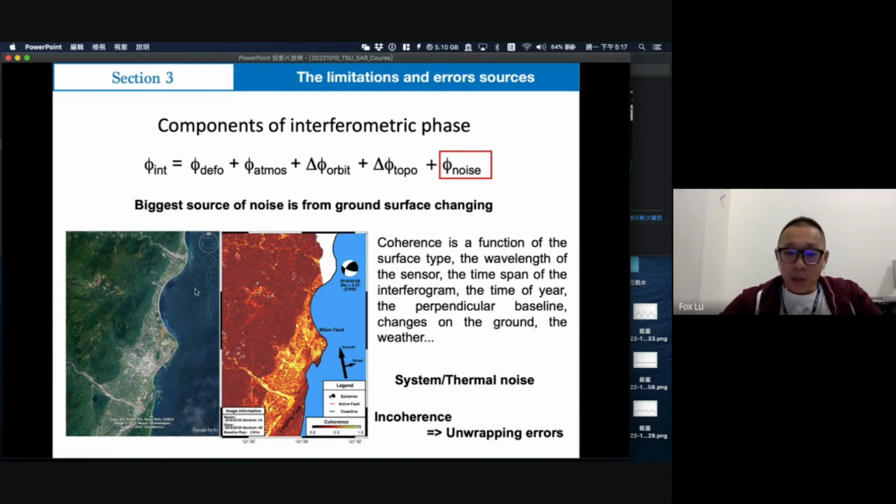And for coherence, we can use the optical satellite image and the coherence image to make some comparison. In the forest areas, you will find the coherence image is quite low.